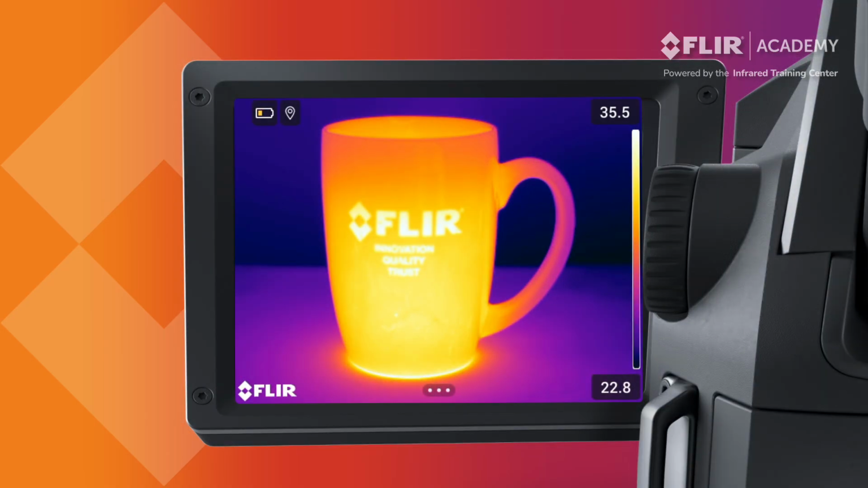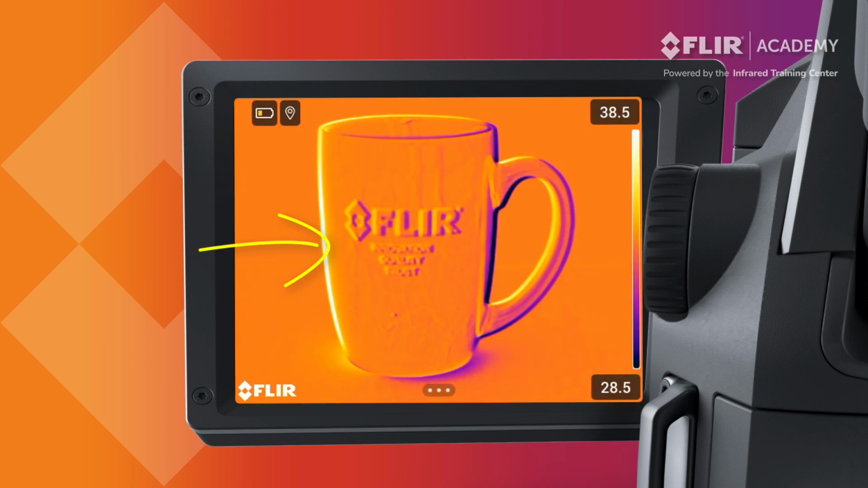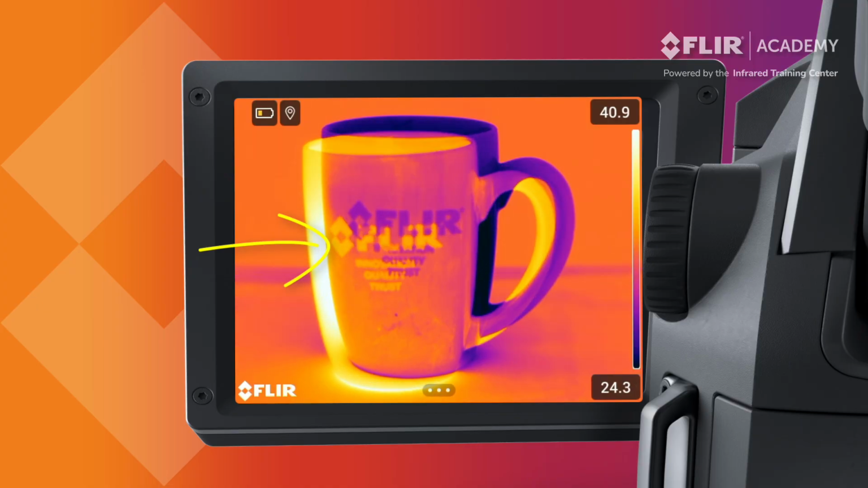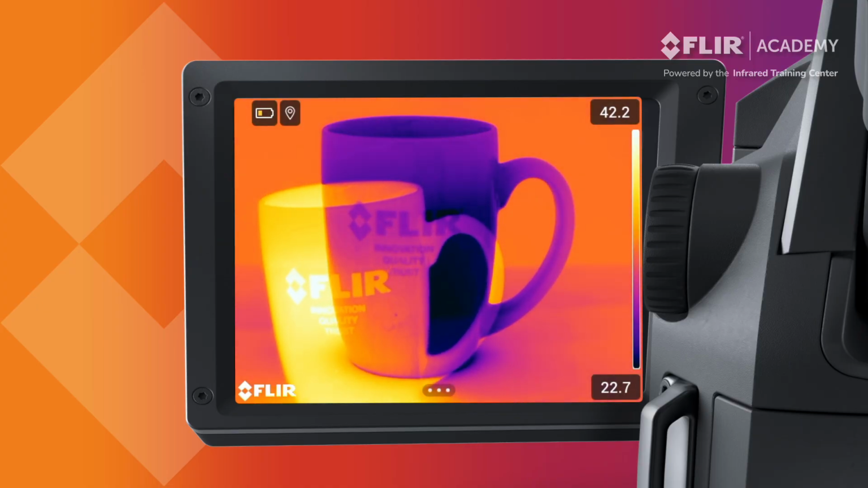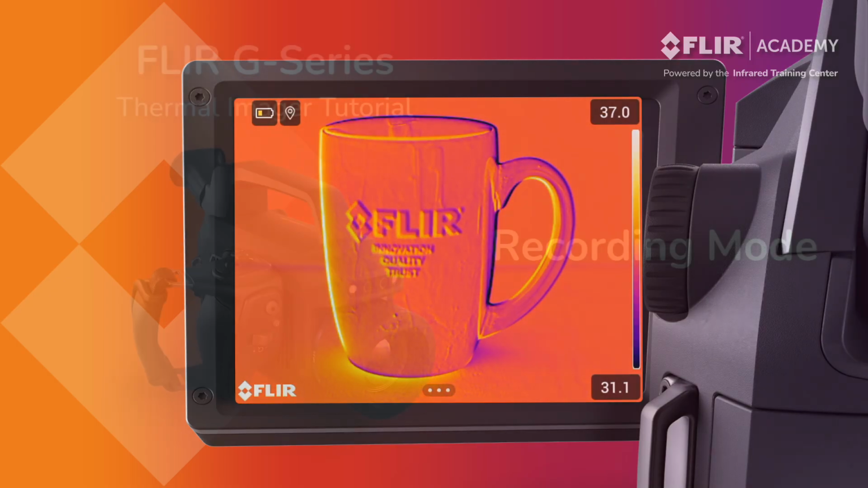Sometimes an operator might forget to place the lens cover on the camera before running the non-uniformity correction. When that happens, whatever the camera was looking at will be temporarily etched into the displayed image. This does not damage the camera or the detector. Simply run the non-uniformity correction again with the lens cover in place to fix the image.